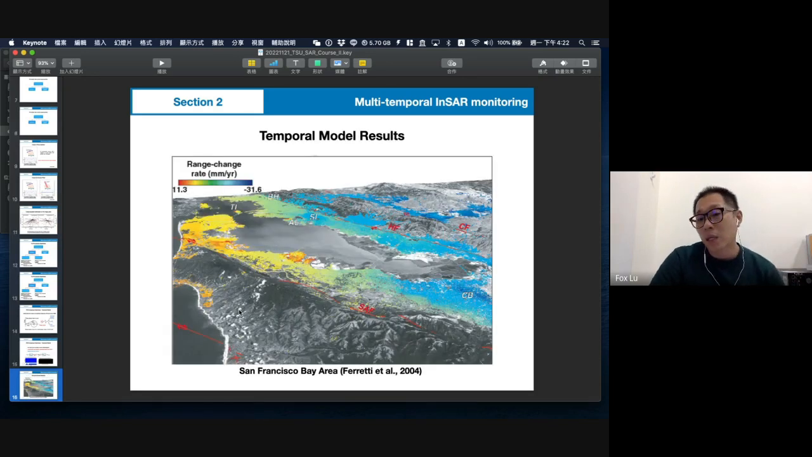Here is a good example in the San Francisco Bay Area. You find the subsidence is from 11 millimeters per year to negative 30 millimeters per year. And here, a lot of city areas are quite good for monitoring.